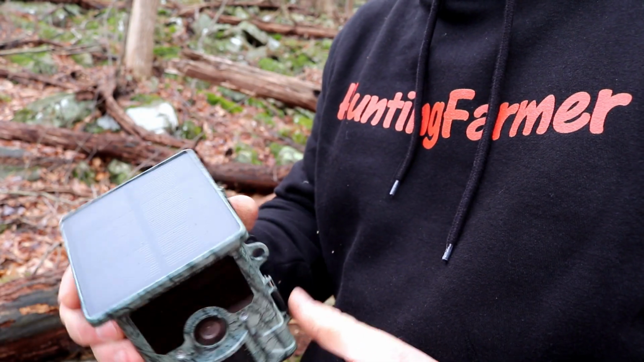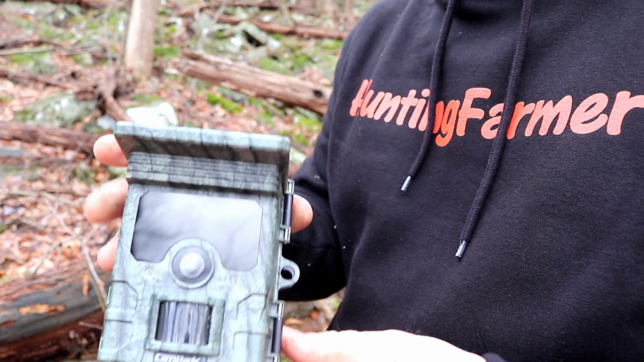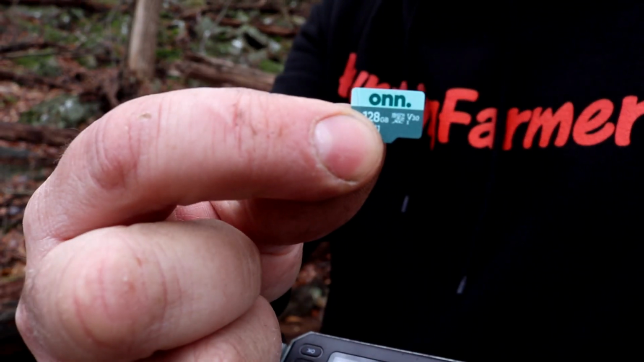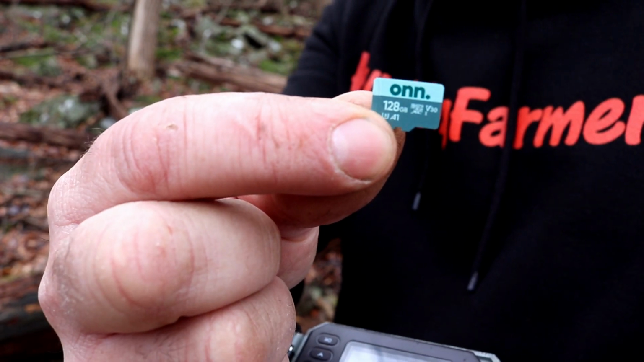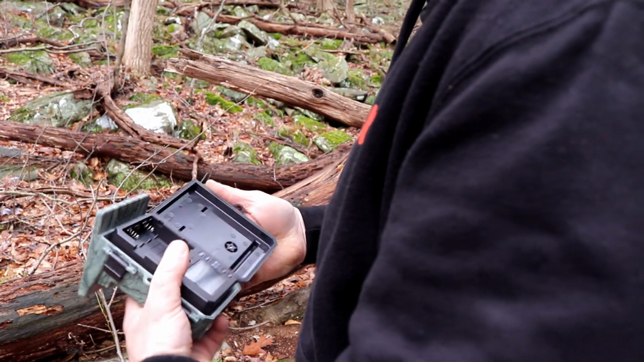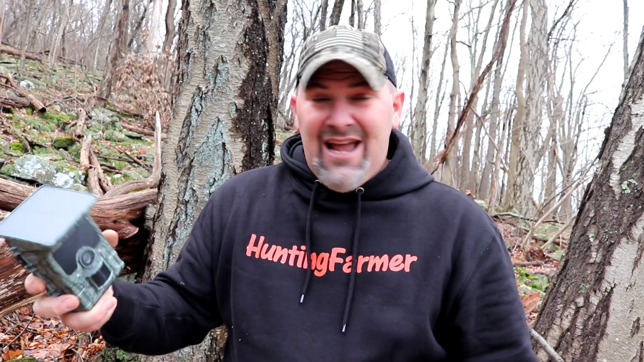It has an integrated solar panel here on the top and has a built-in lithium battery. I've been doing some experimenting at home, and I've found that I could actually run this trail camera without putting in any batteries, just simply relying on that built-in lithium battery. Now, how long will it last? Will it last an entire year?